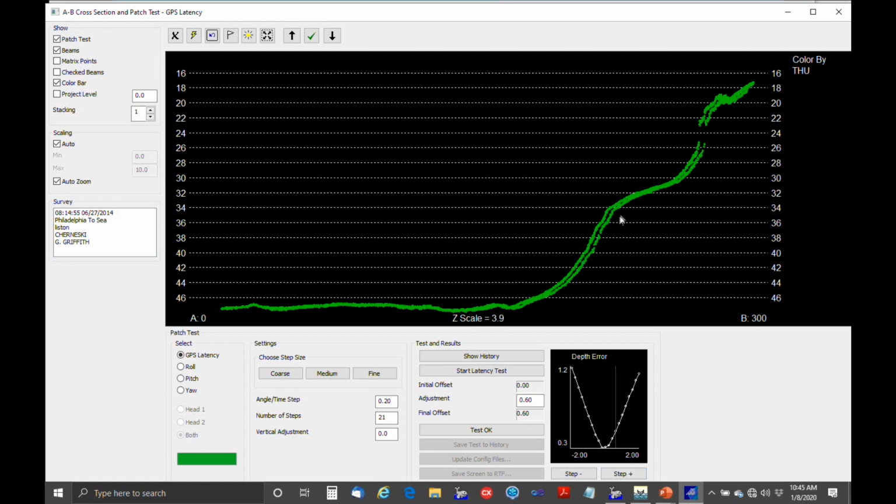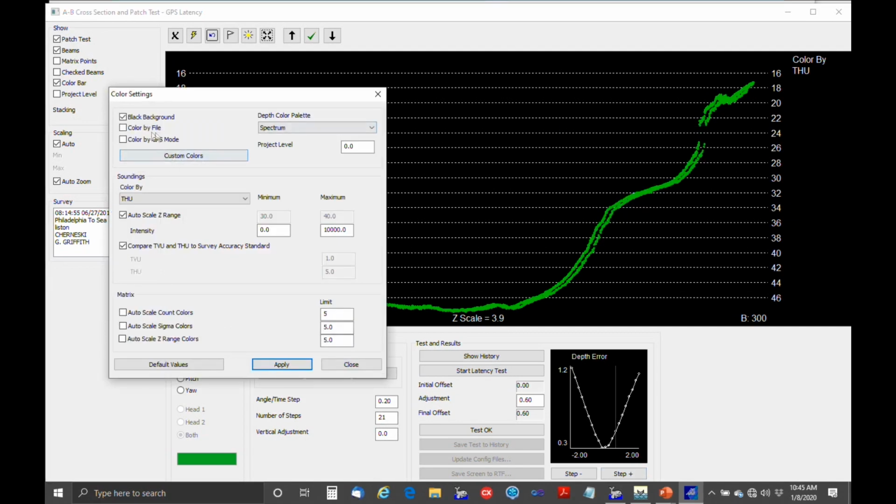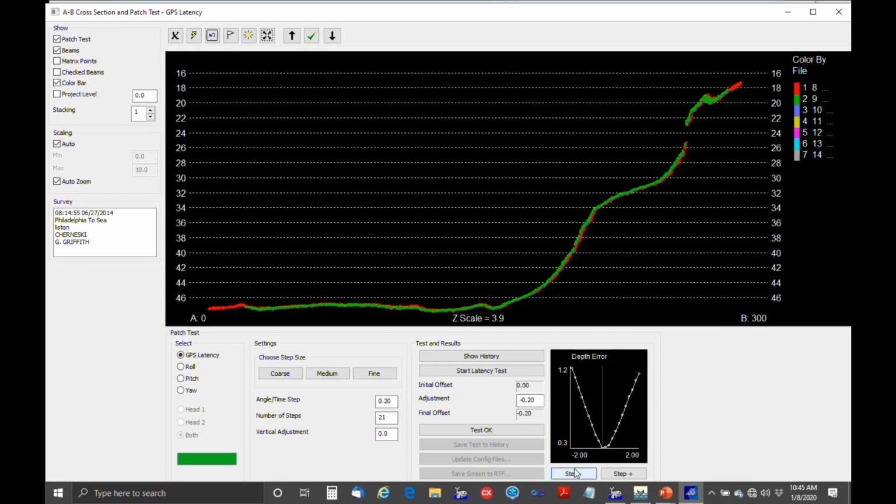And we can see this up here, although I don't have the color coding set right. So let's just right click, color settings, color by file, apply, and close. Okay, so this is nice. You have a visual way of looking at the result.